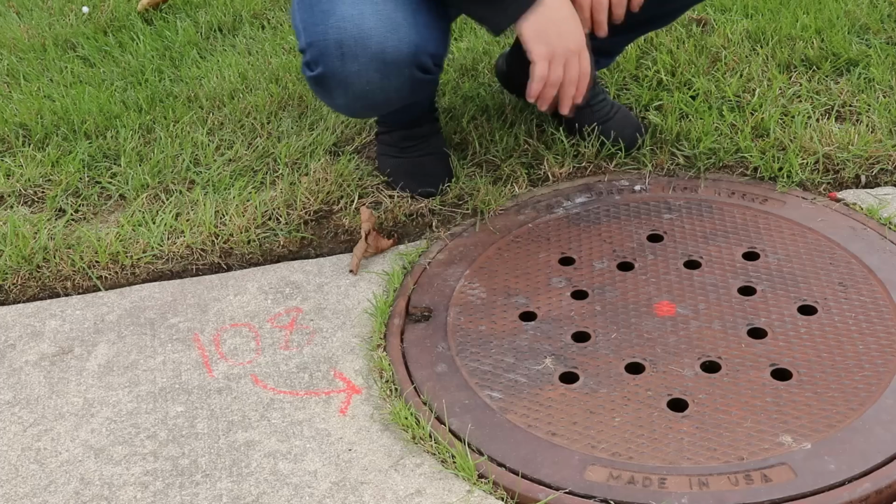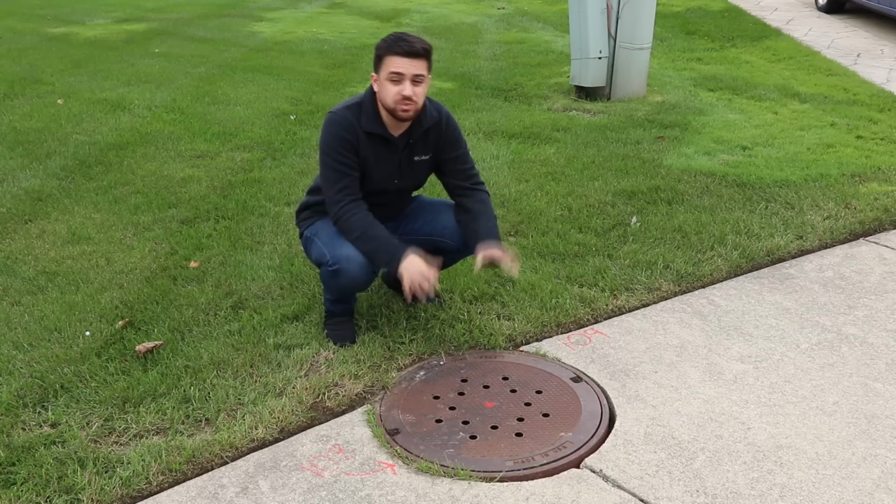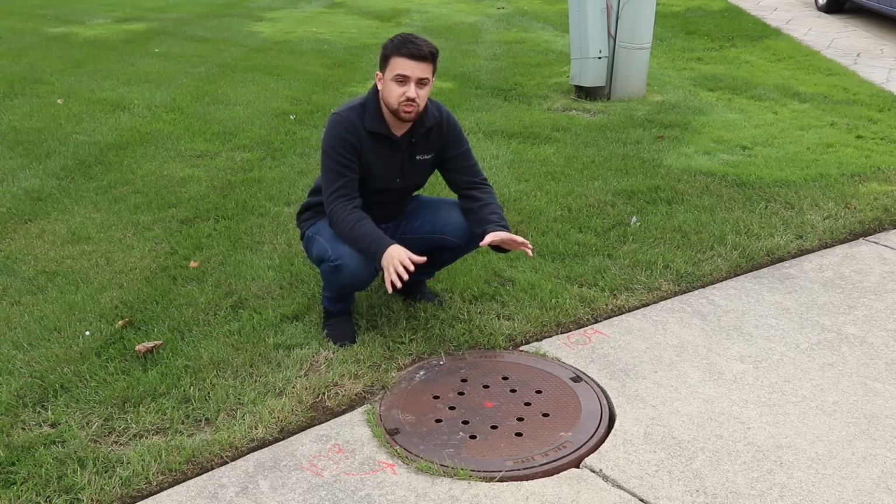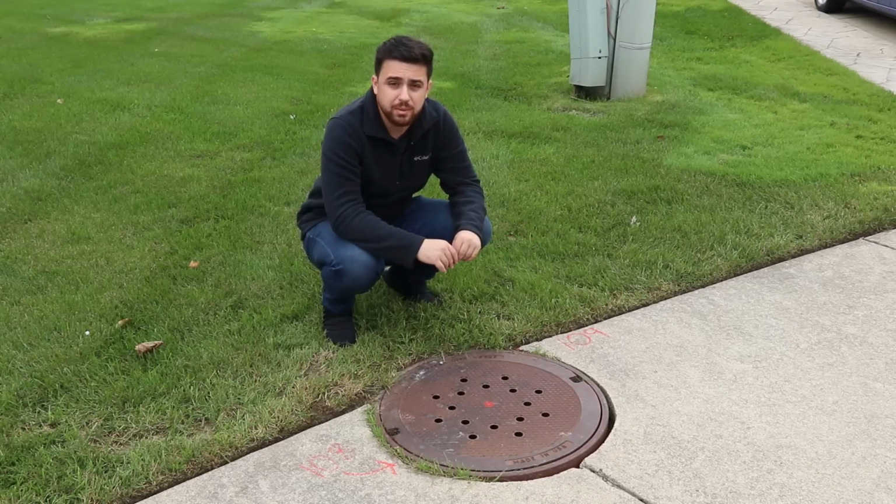Point number 108 is the center of the storm sewer manhole. Manholes are really common utility structures that we see in the construction industry. So by scanning it with the LiDAR sensor, I want to see how accurately we can get to the center of this manhole, as well as identifying the rim elevation.